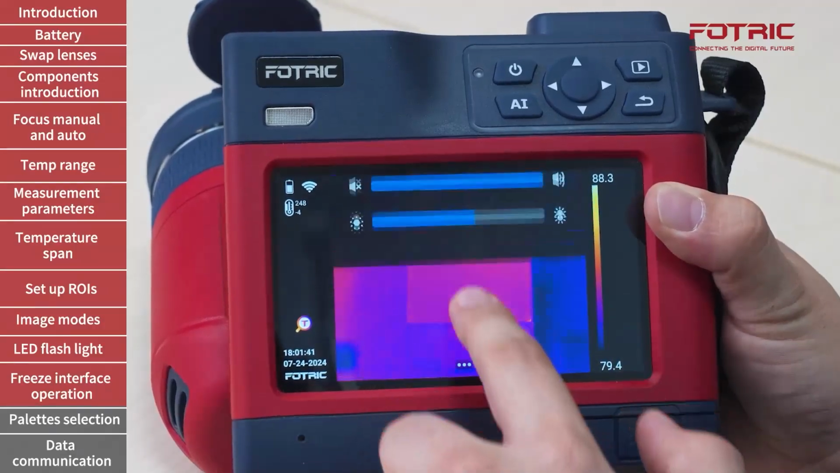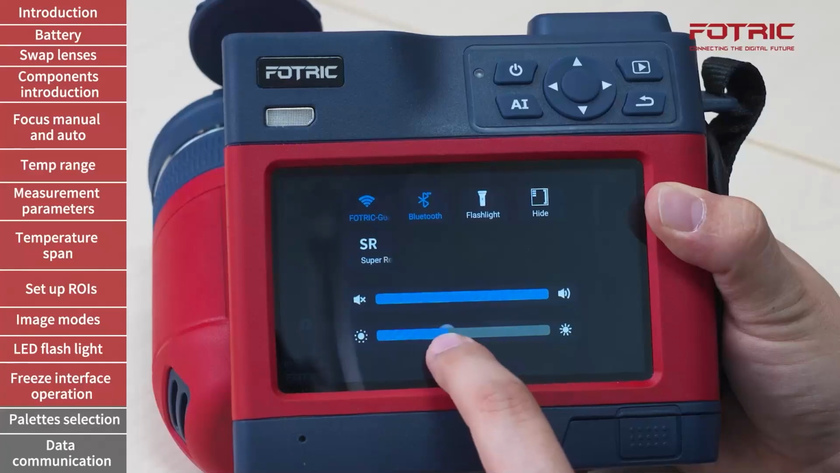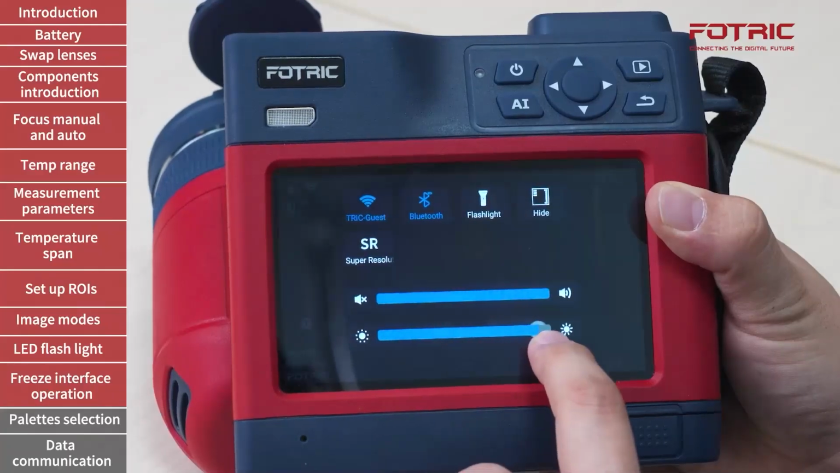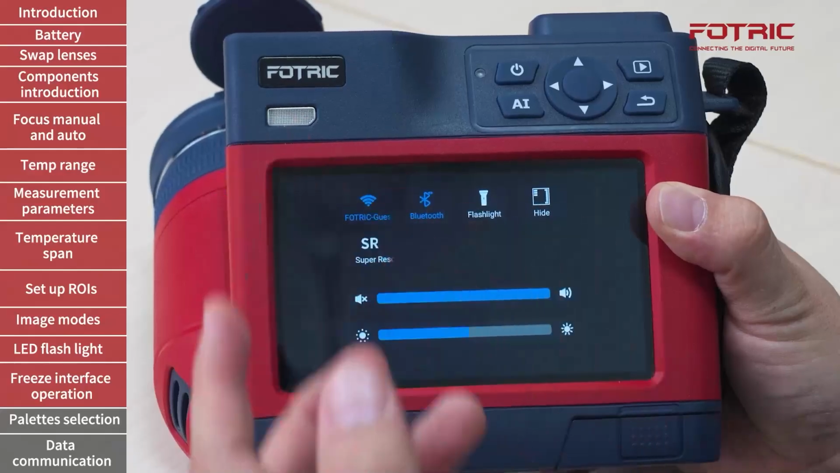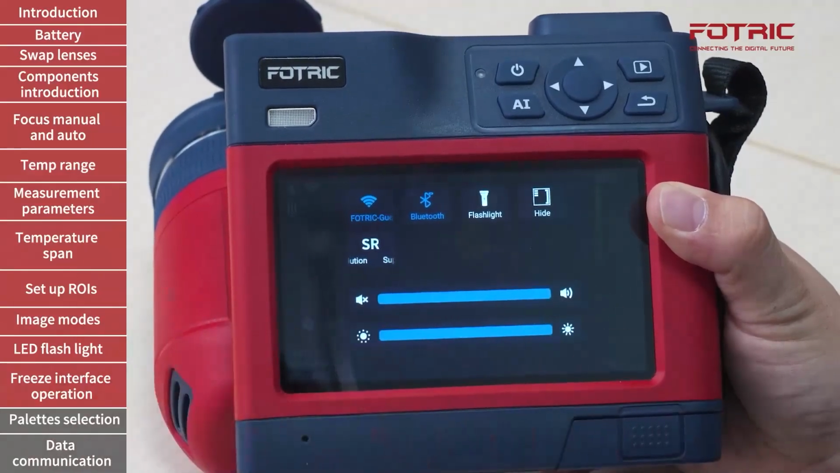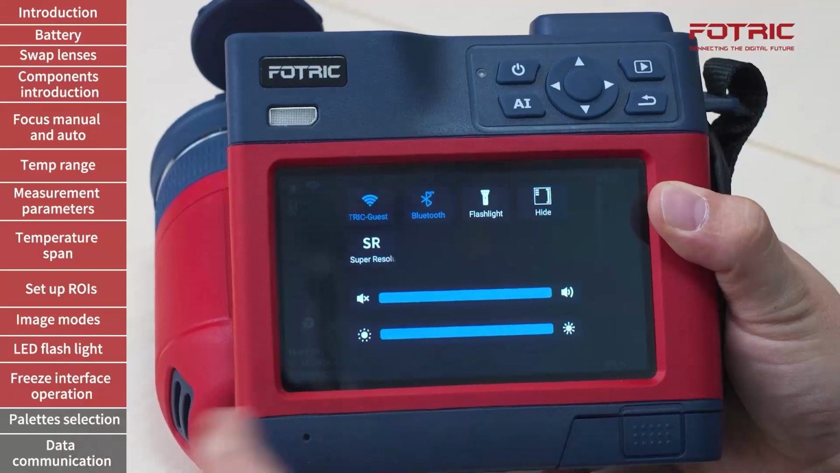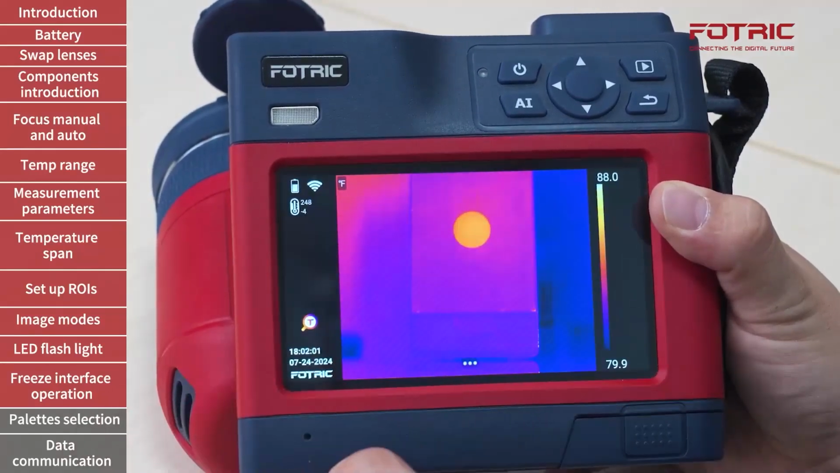One more way to enhance the visibility and experience using the thermal camera is by adjusting the brightness on the screen. I will scroll down from top to bottom, and I will scroll on the brightness control. All this video has been recorded by using just half the brightness of the screen. For operations outdoors with sun glare, this is a good way to adjust and improve the visibility of the camera.